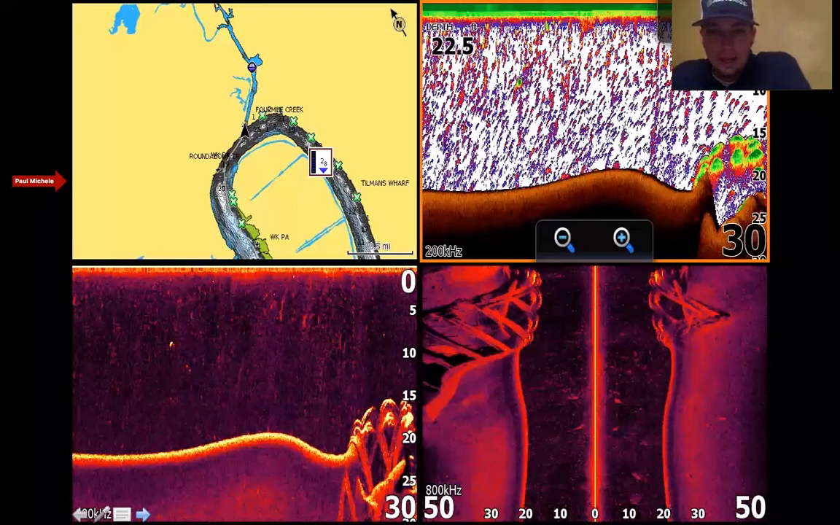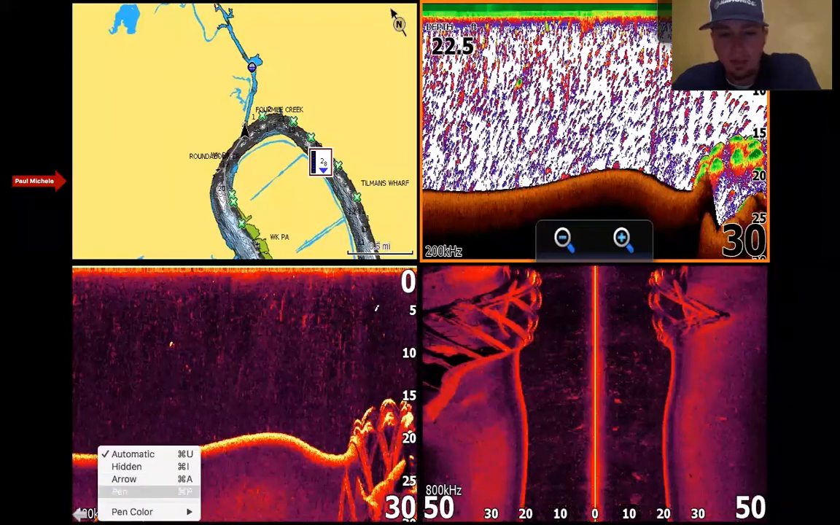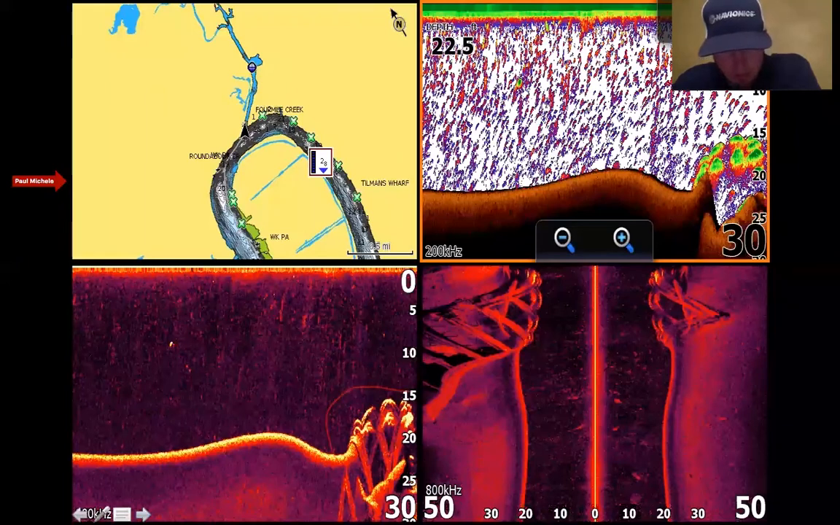Alrighty. So, side scan and down scan, there's no right and wrong. Both have their plusses and minuses. So this is an example of how important side scan is in conjunction with down scan. Over here on the down scan, you can see that there is some type of structure, lateral bars sticking up off the bottom. You have no idea what that is.